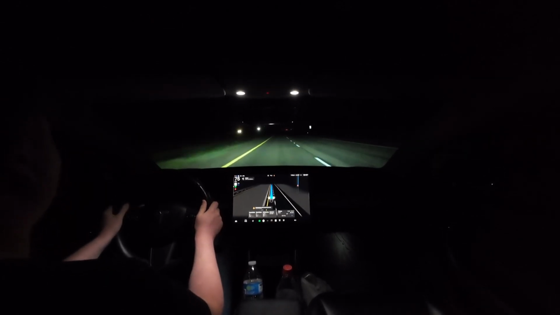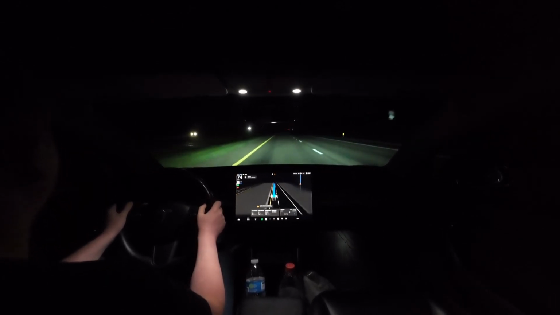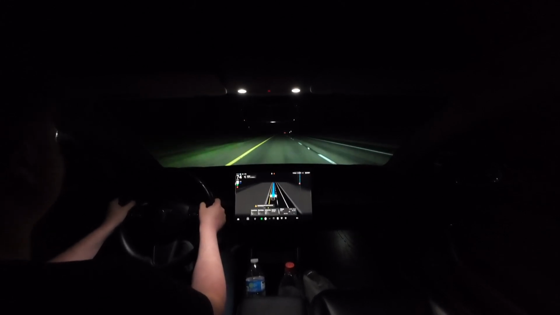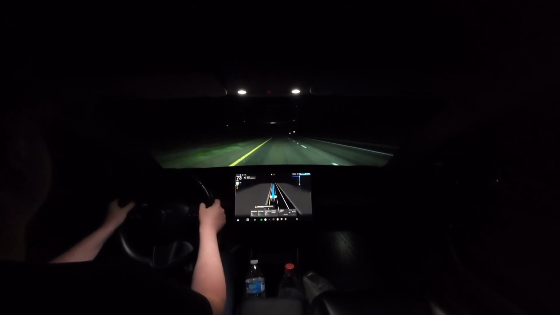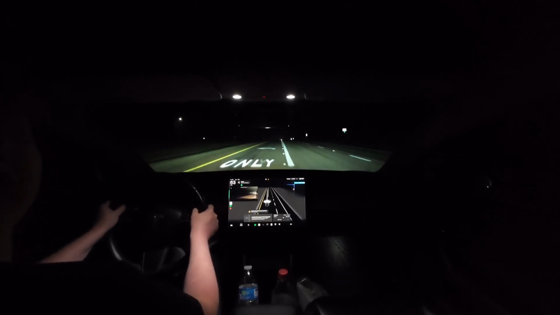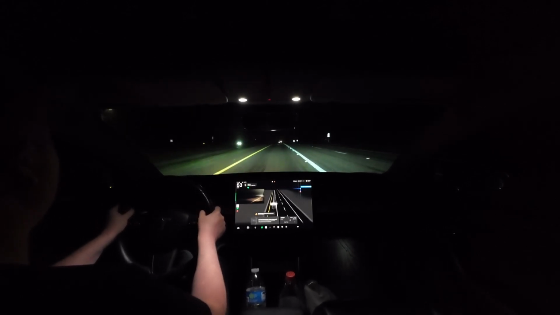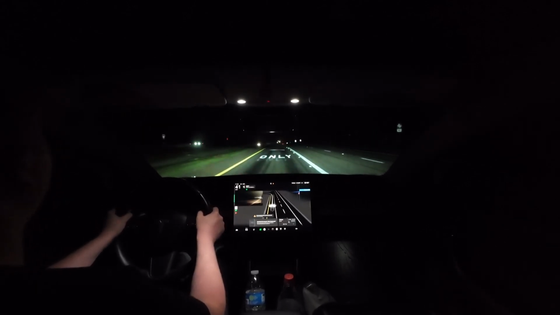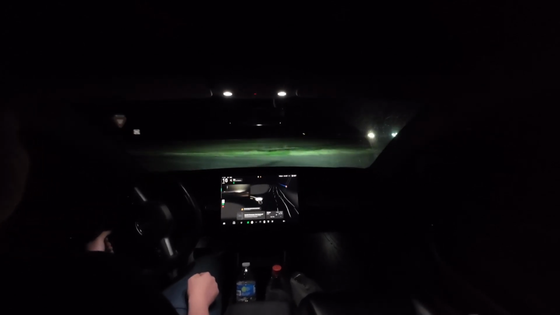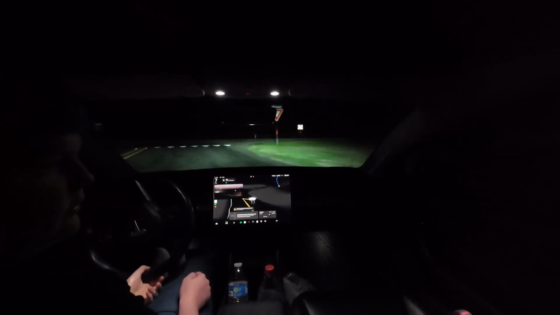Ready to take over in case it doesn't slow down enough. I would have started to slow down by now. Okay, it is going way... actually, it might have been okay, but look at how fast we're going into this. We were going way too quick for my liking, anyway.